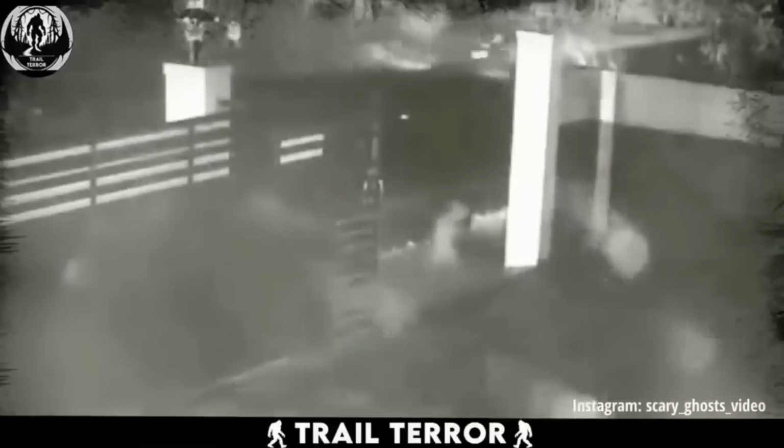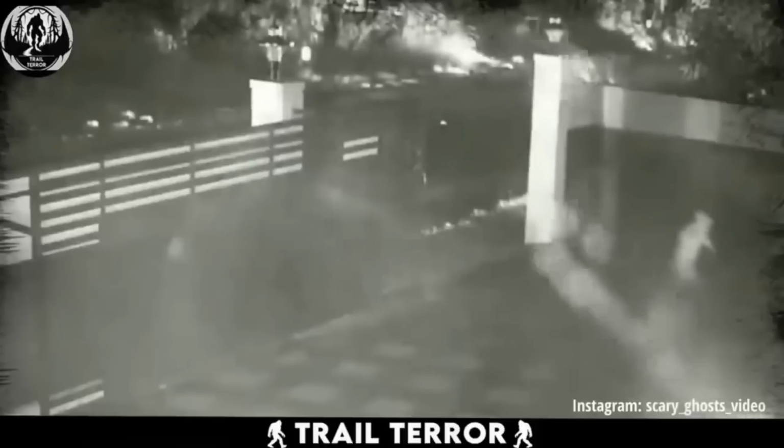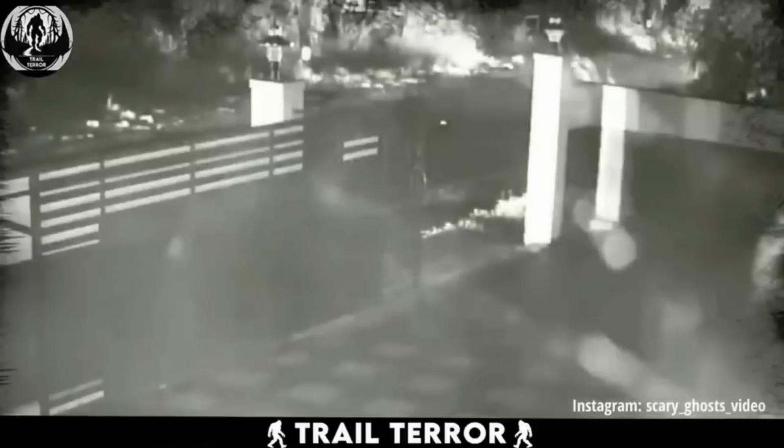It's a weird and terrifying thought that such a non-human entity could simply stroll into your home uninvited. If I were in their shoes, I'd seriously consider selling the house and moving elsewhere. There's no way I could feel safe knowing something like that had crossed my threshold.